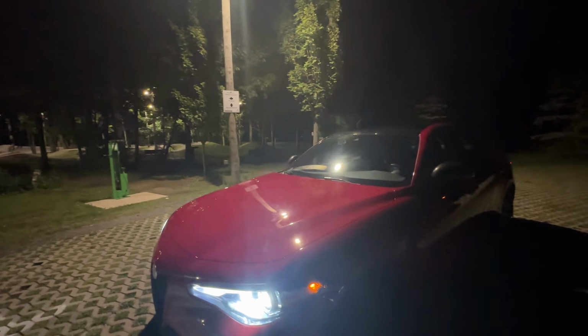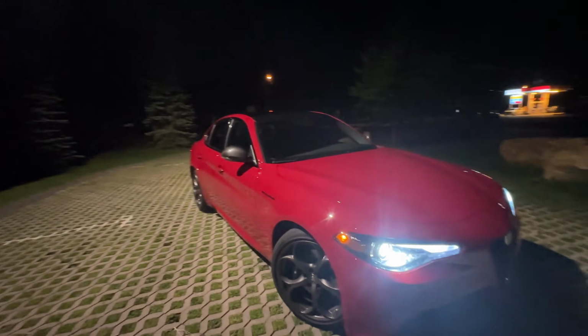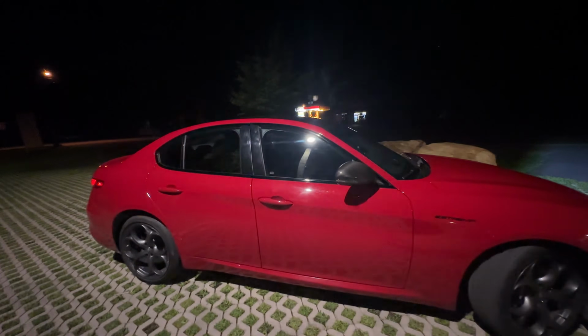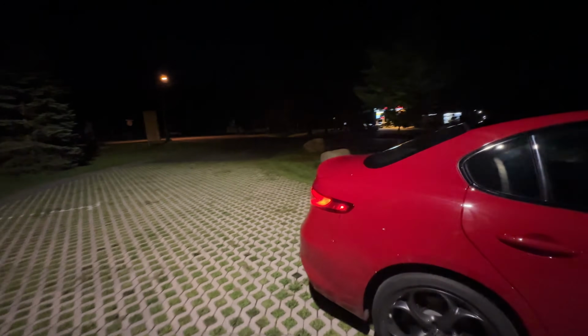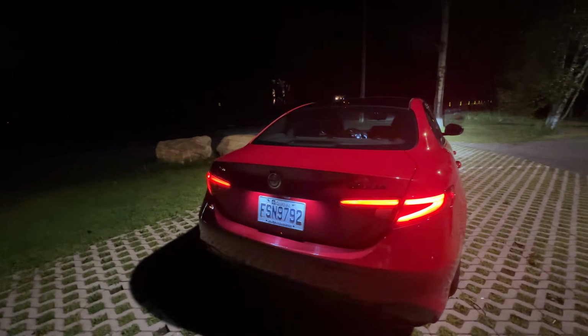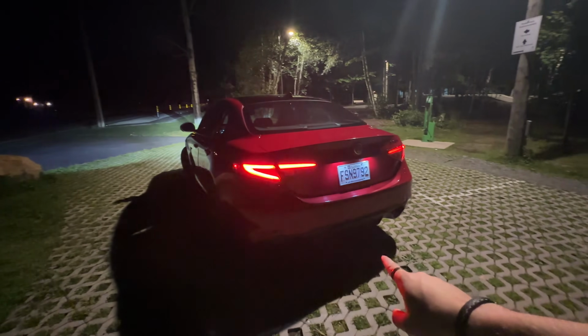Kind of hard to see the rims from this side, so I'll actually go around and show you. So yes, you can see them from here very well. That red at night looks just as good as it does in the daytime. Also, the Estrema badge right there, carbon fiber right here as well, some nice LED taillights as well. It's just clean. This whole Alfa Romeo Giulia is so clean. Can't really see the diffuser there, but it is definitely there.